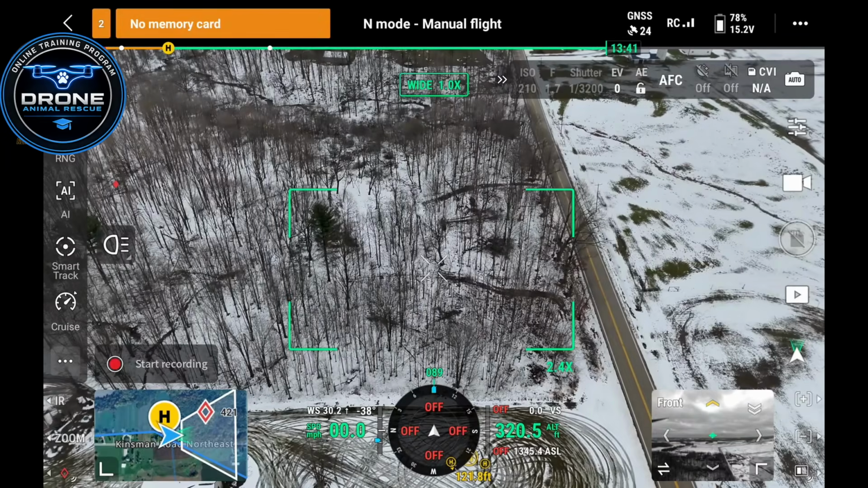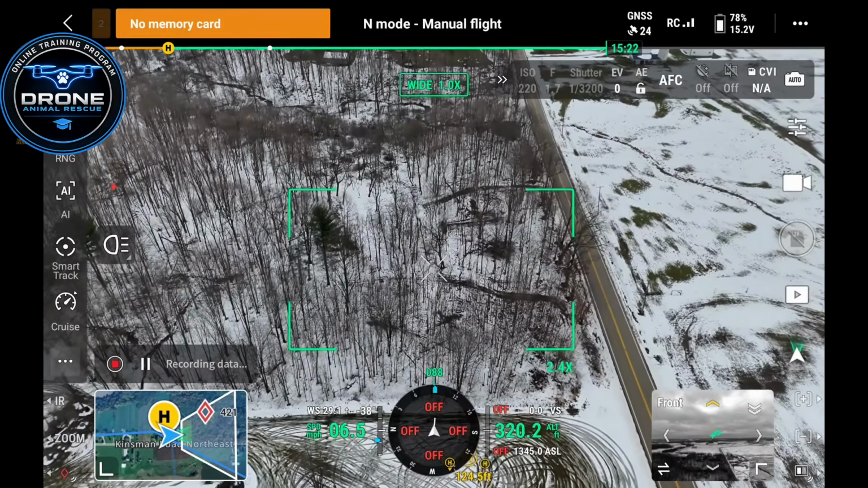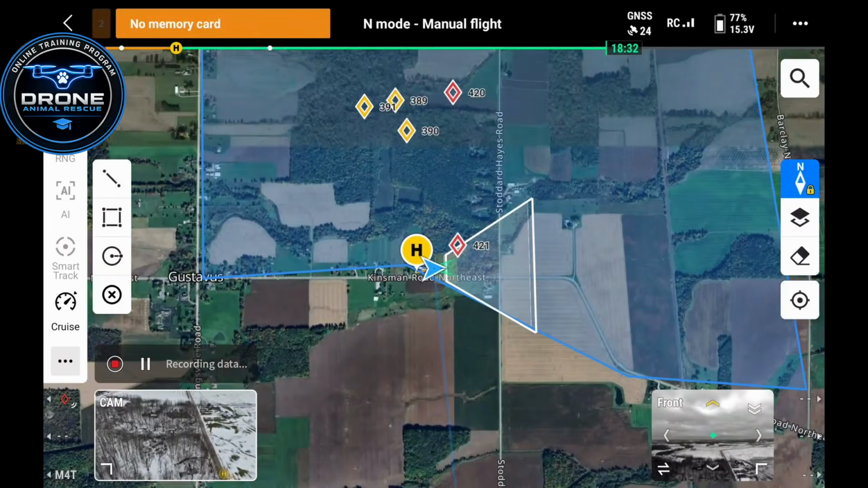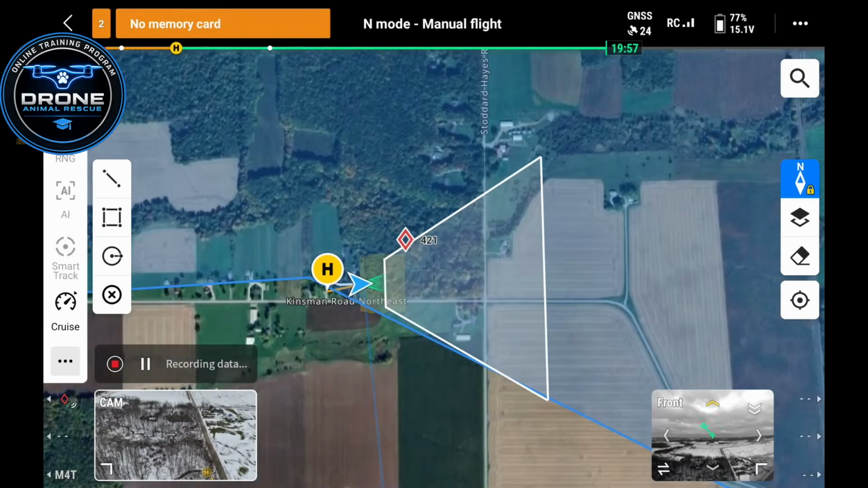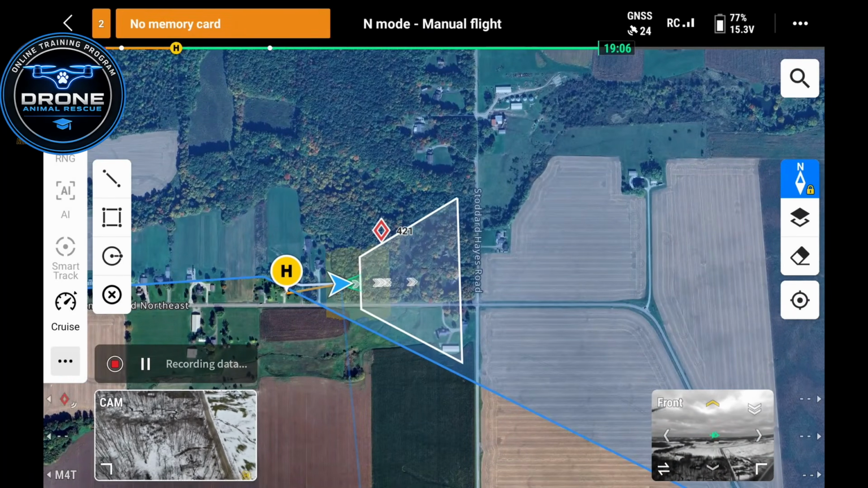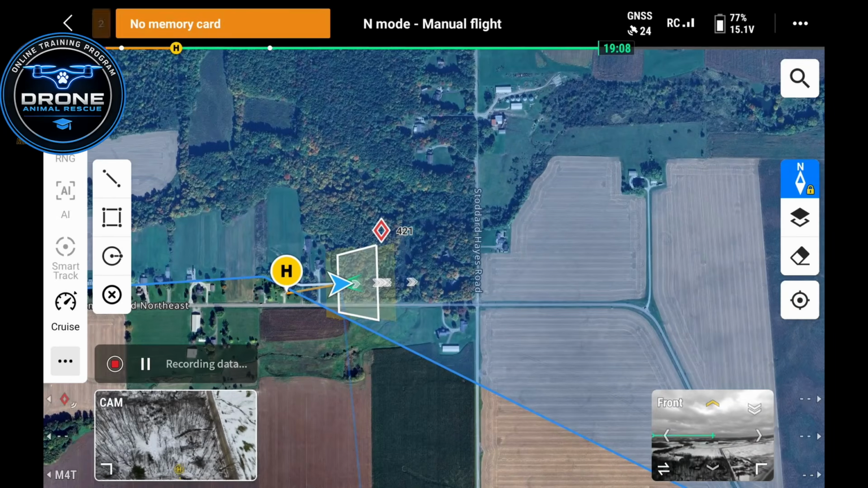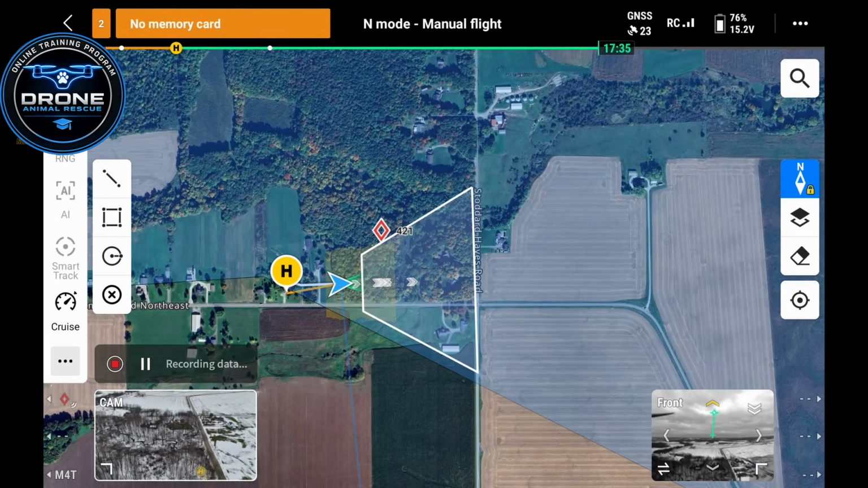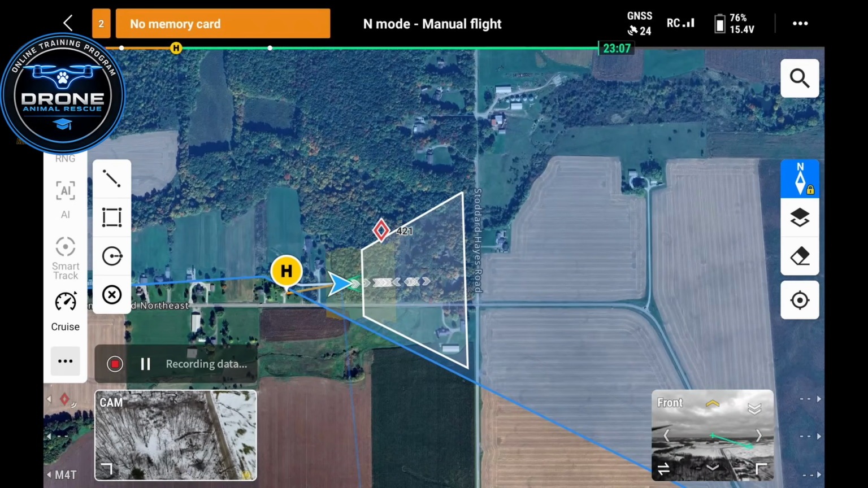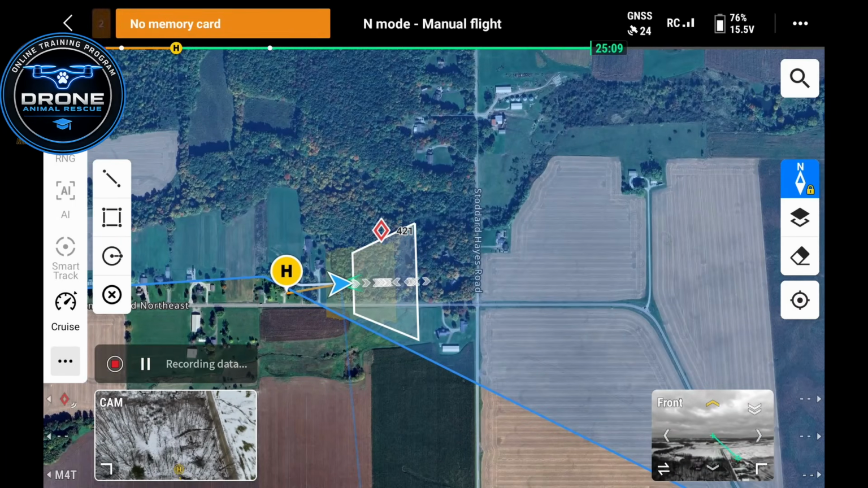Once you select start recording and we start to fly, there's going to be a few things that you'll see here. So one is this cone right here. Now, observe view as it is right now, and I'm hoping that they fix this, can be a little bit buggy. I've noticed that when I use observe view, my map will sometimes freeze. But moving forward, you're going to see this white cone here. That's going to show your field of view for your camera gimbal.